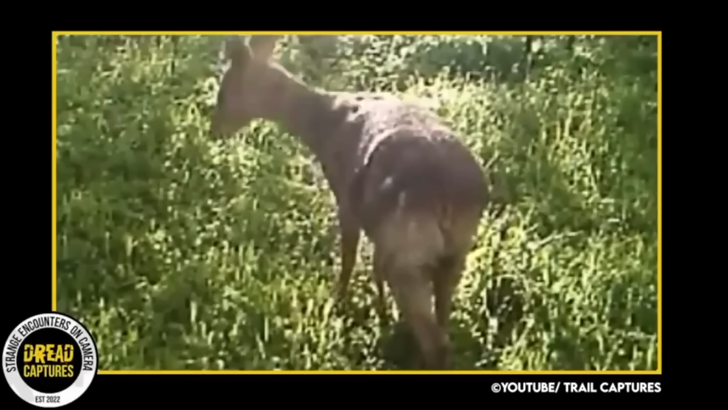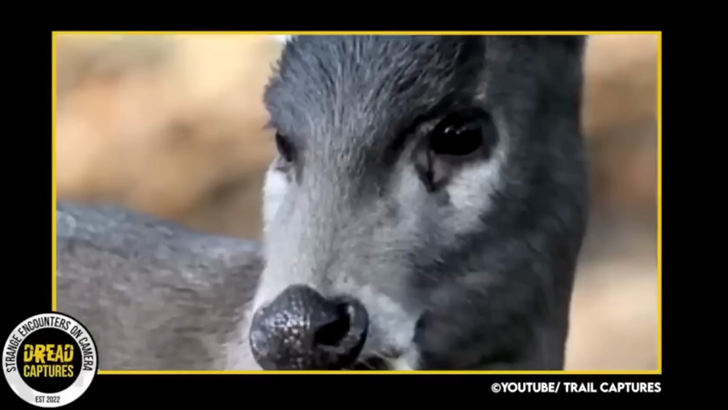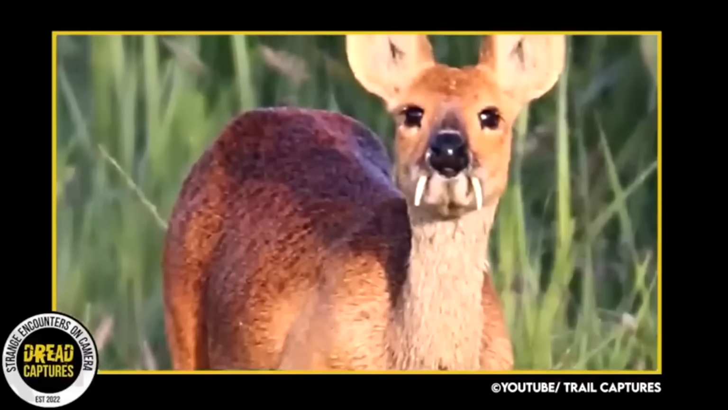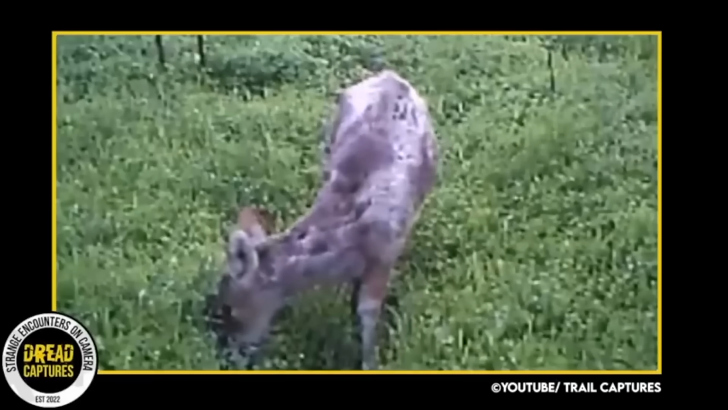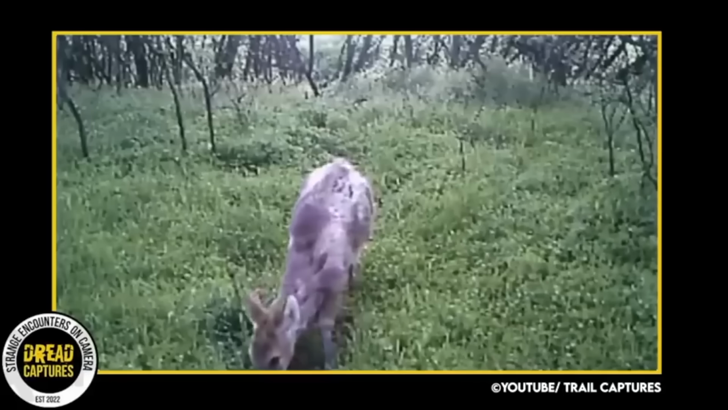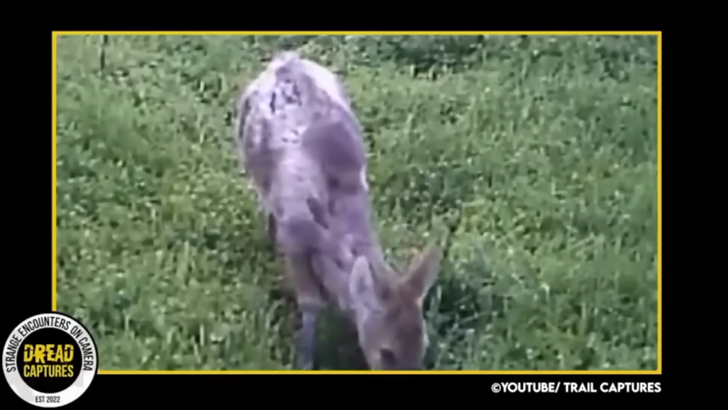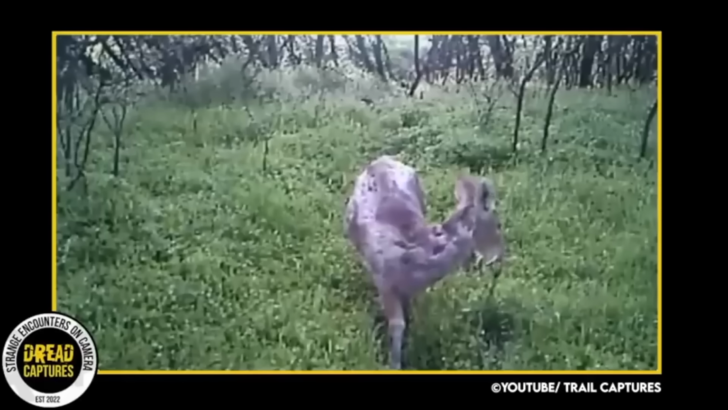Though smaller in size than average deer, their fangs certainly pack a punch. As to why evolution favored the development of fangs over antlers in these creatures remains a mystery. They are also protected in their home countries, hunting them is strictly prohibited. But capturing these elusive vampire deer on a trail camera is actually incredibly rare. They are very elusive, and their preference for habitats are far from human interaction. Nevertheless, it's awesome to see the diverse and peculiar species that share our world.